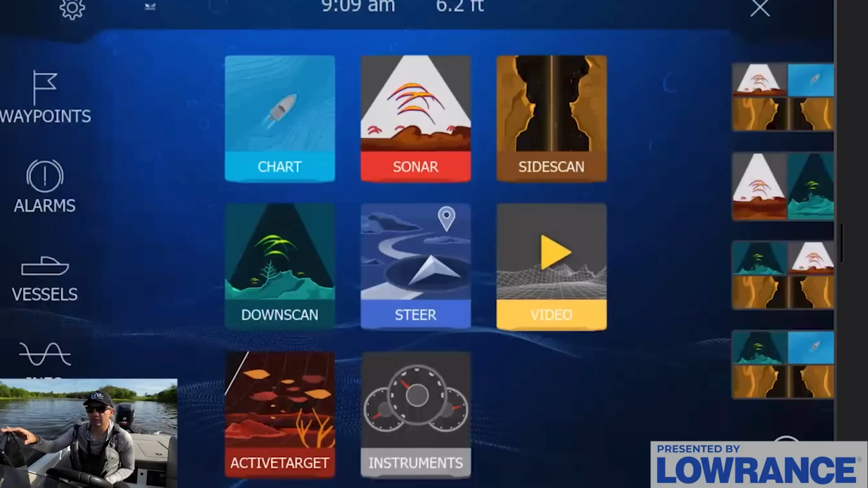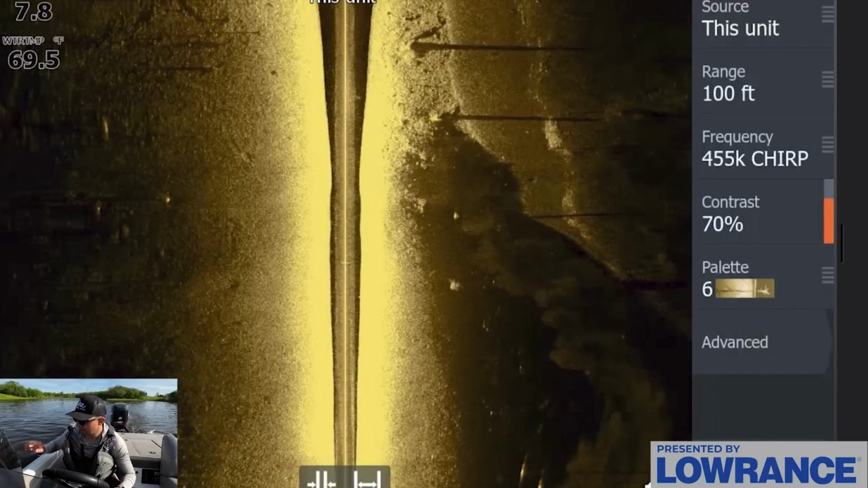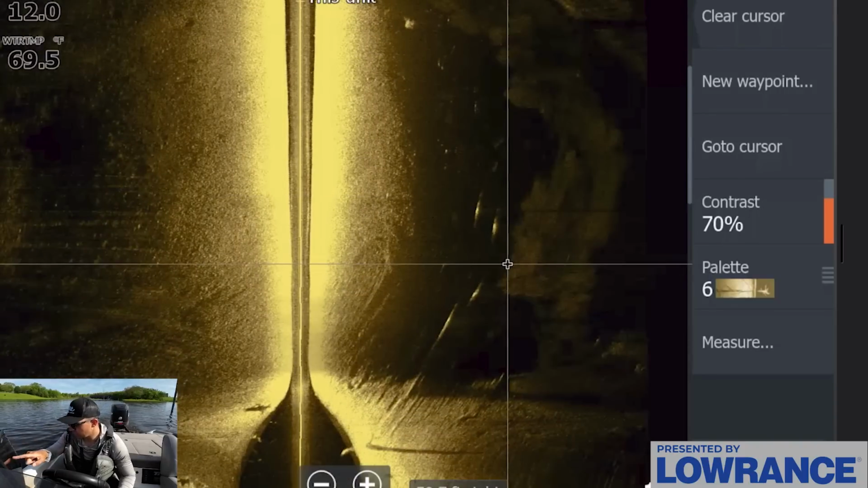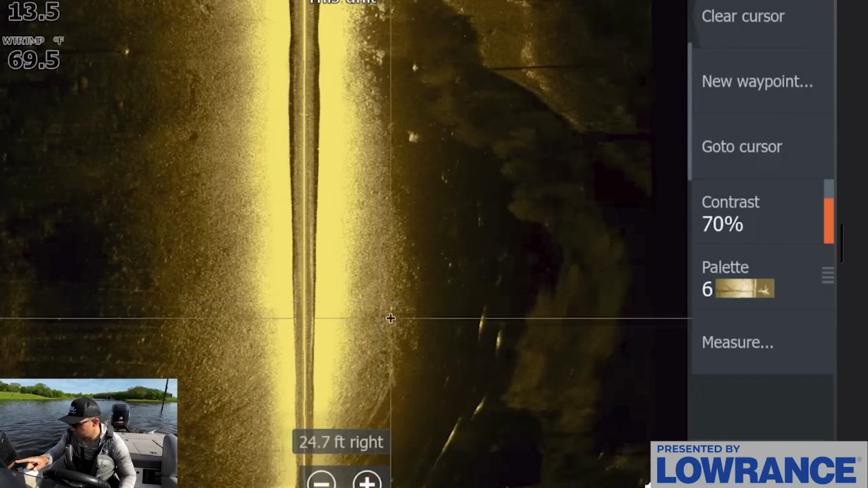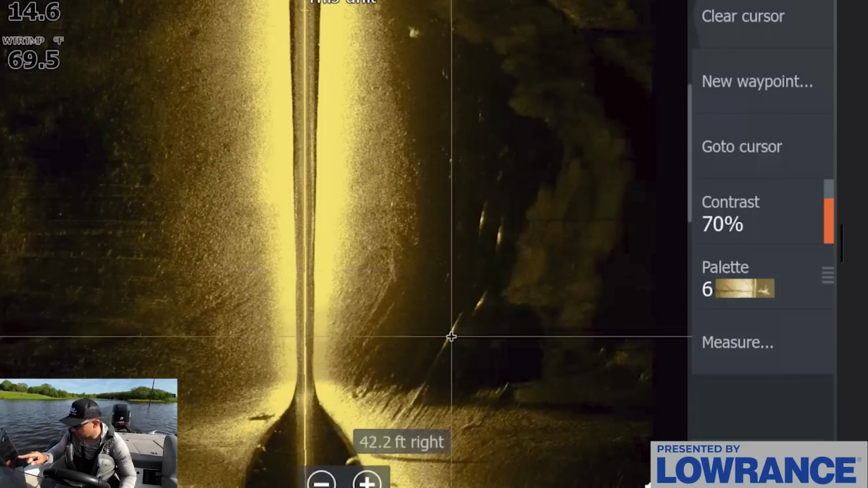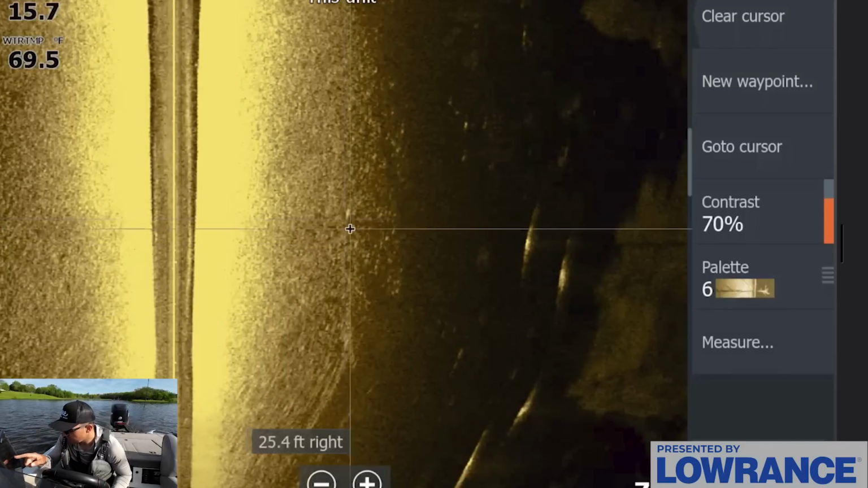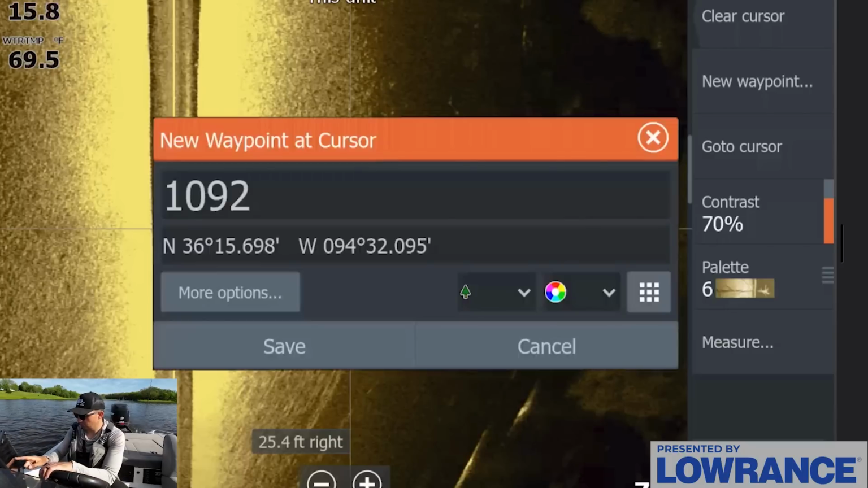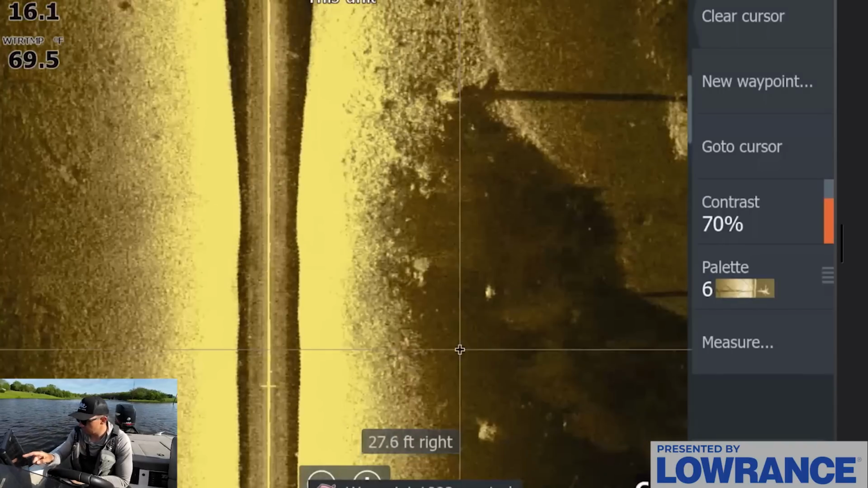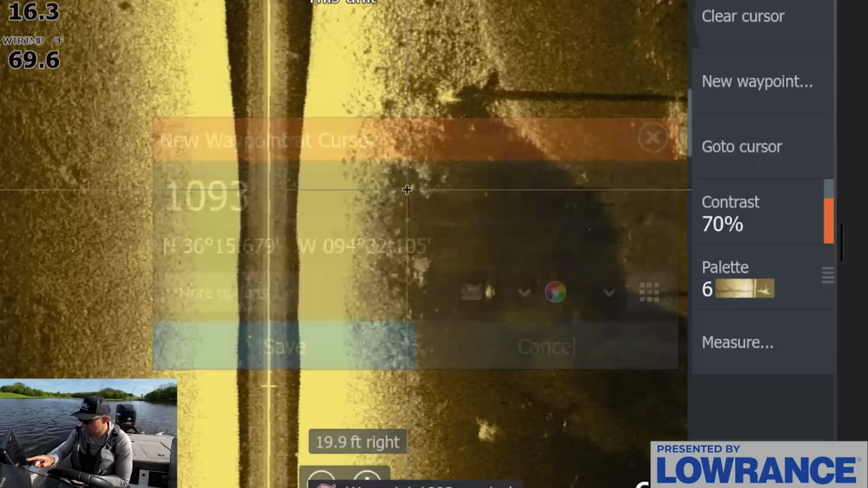So when we take a look at the side scan, basically what we have going on here is a classic post-spawn situation where you have some fish that are setting up right on this break, super, super shallow. And there's fish, if I mark them out, I'll mark all of these right here. Hard to see, but that's a fish right there. You can see it's a little dot there. Come on, engine, hold up on me. We're gonna mark fish. We can see a bunch of fish right in here. There's a dot right there, dot right there, dot right there. So there's a bunch of fish right in here.